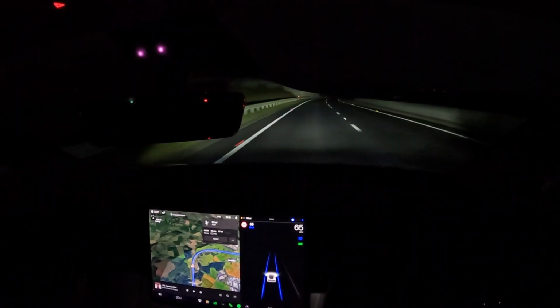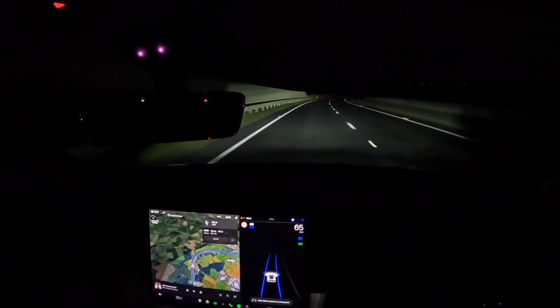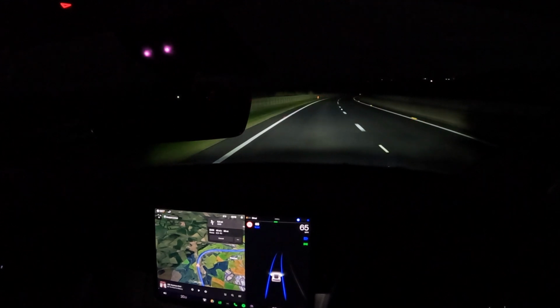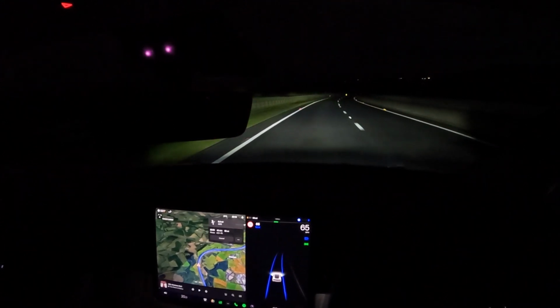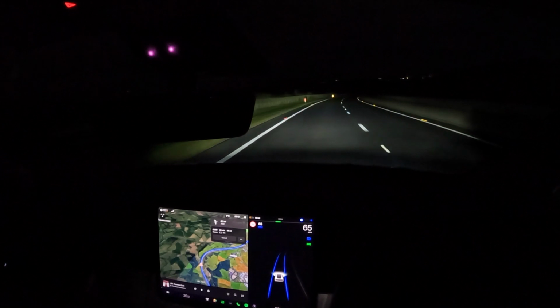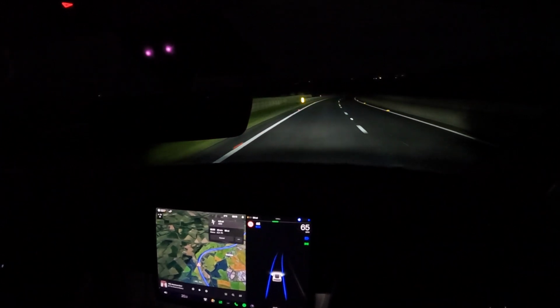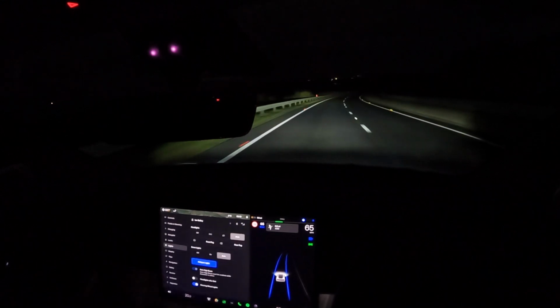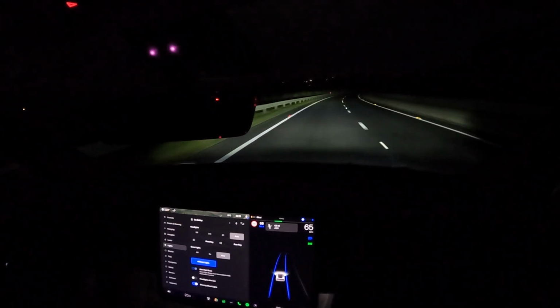One question that I have to ask, having driven a good number of miles now at night time, is some of the choices made about the options you have with regards to lighting. So as an example, in the lights menu, if I go into it, I'm asked about ambient lighting.